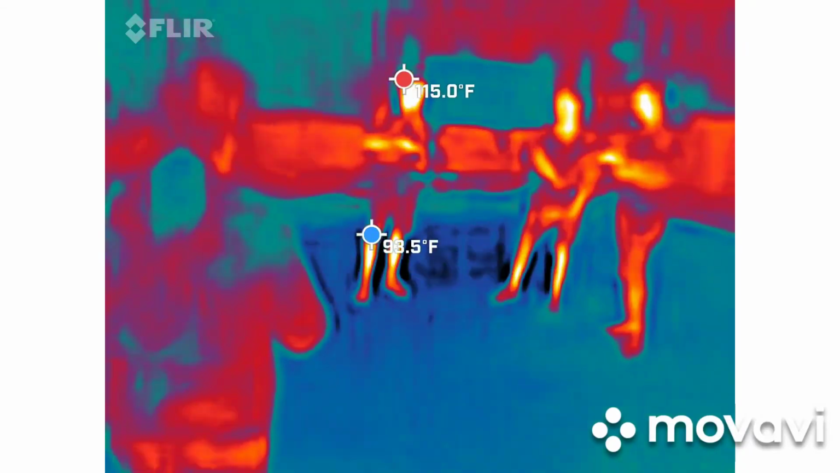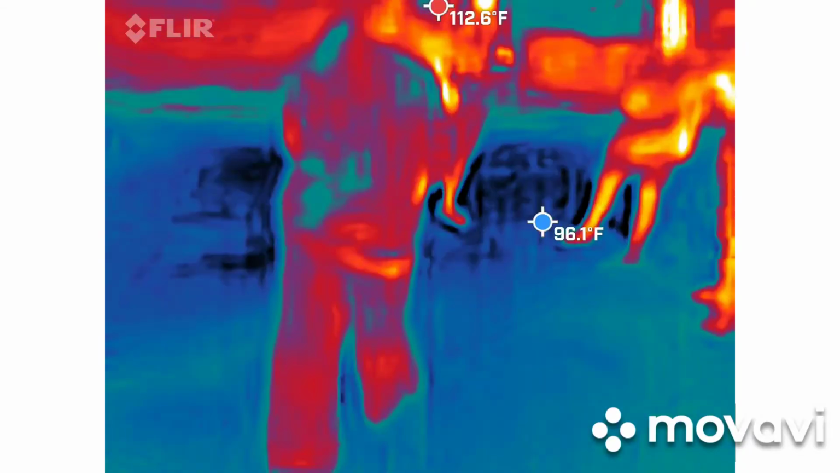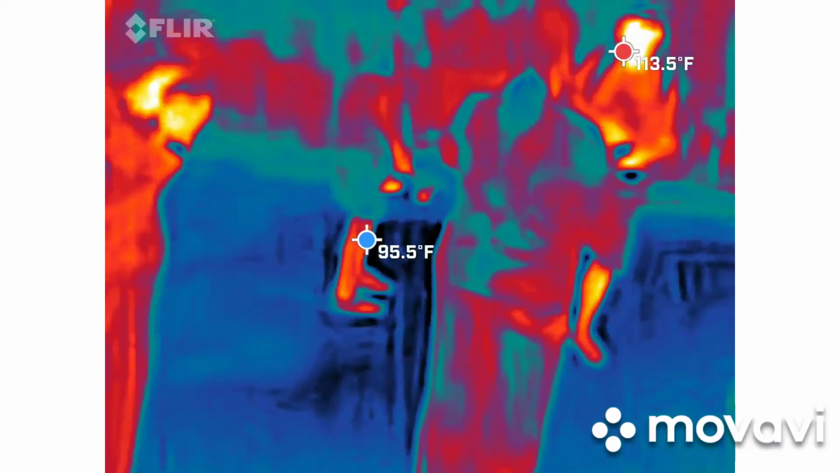Laser beams. He's so excited. Yeah, this is actually part of a restaurant.